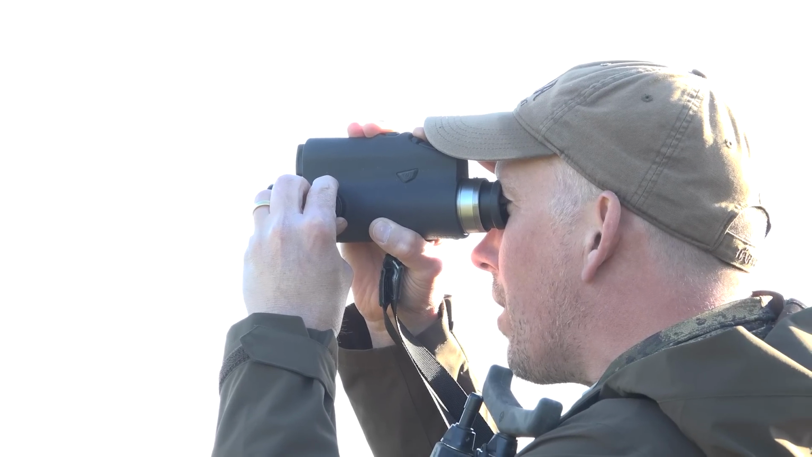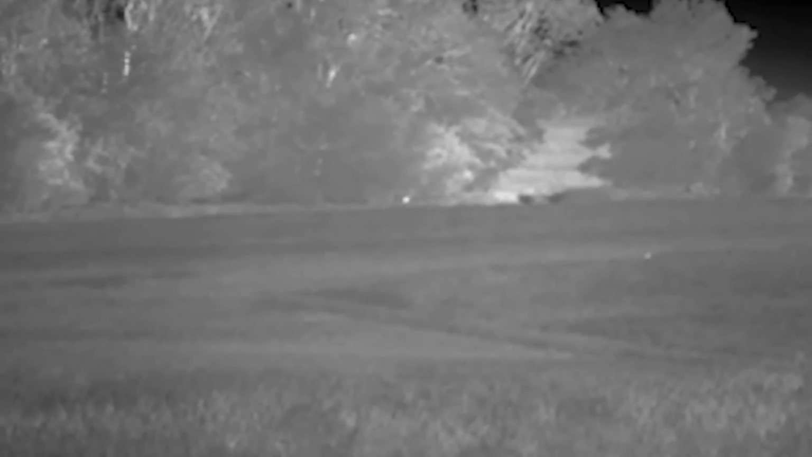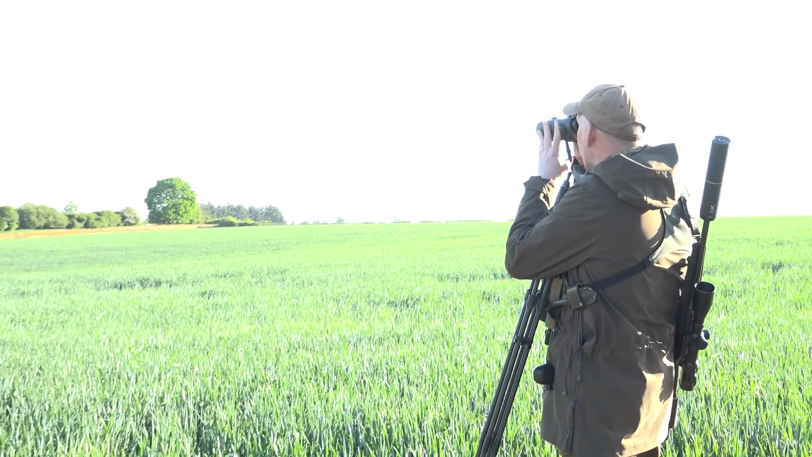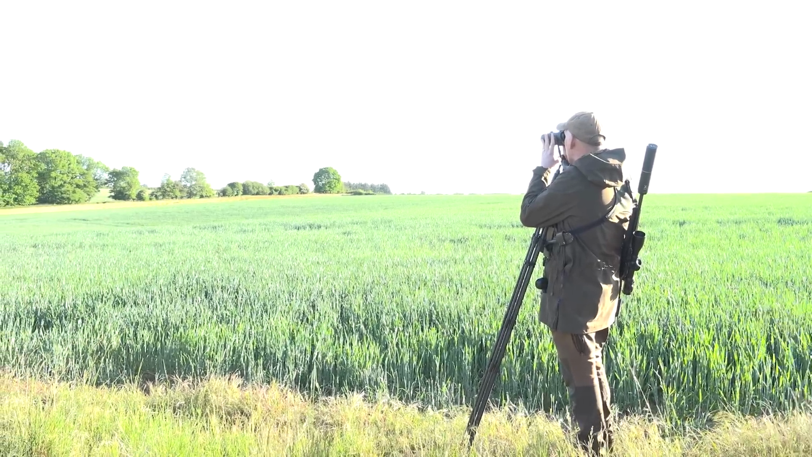Just see the heat of that tree at the bottom there in the sun. Those exposed branches, it's amazing how much they stand out in the sun when they get hot. There's a little heat source there, could be a deer. It could just be an exposed trunk again. There's something down in that crop there, looks like a hare probably. Have a look at that heat source with my binoculars. Yeah, I think it's just the sun where it's catching the bottom of the trees through there.